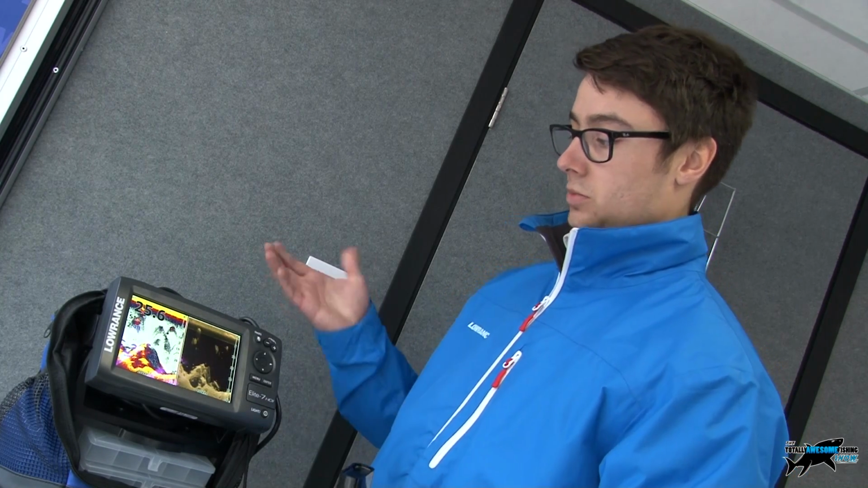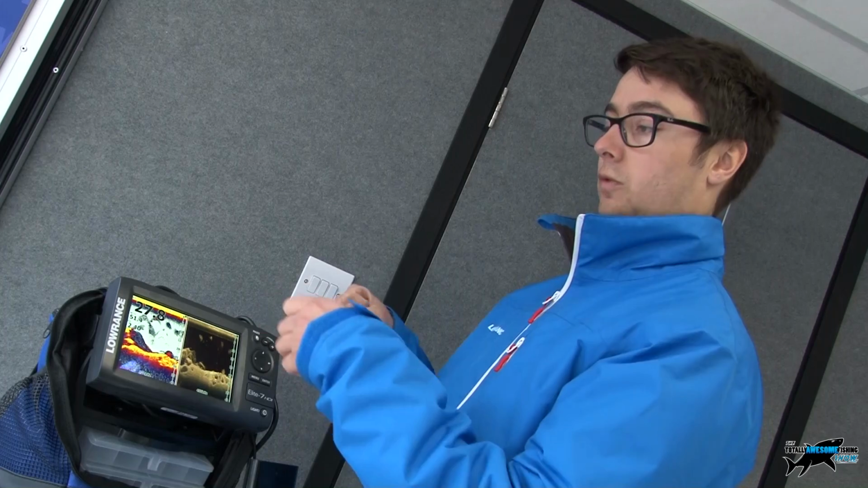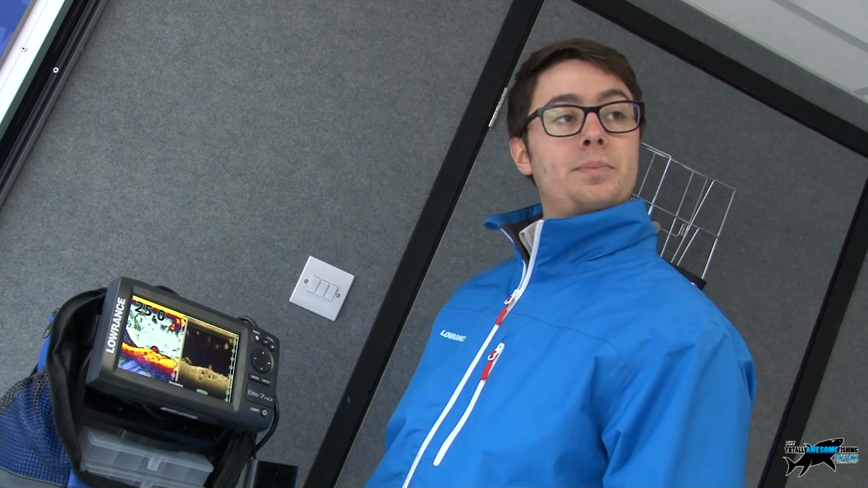So if you're using it on smaller day boats and you're chopping and changing from boat to boat, you can just sucker the transducer onto the back and you're away. Also for ice fishing, it comes with a little float mount, so you cut your hole in the ice, attach your transducer to the float mount, sit it through that hole, and then you can start to see the fish that are below you. Good idea, good idea.